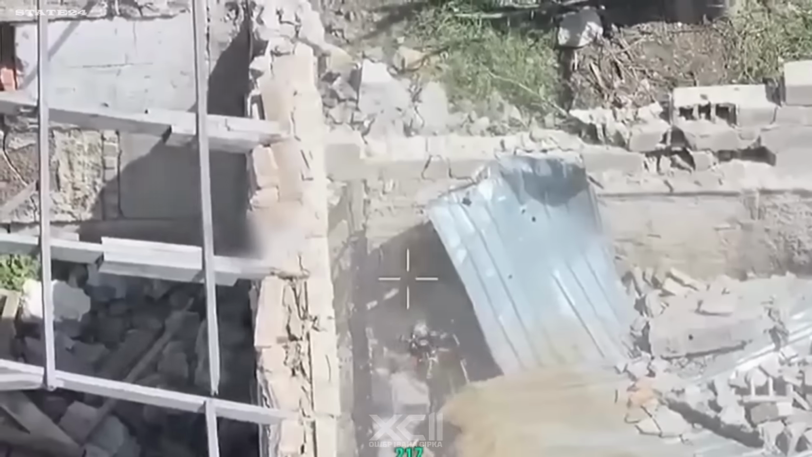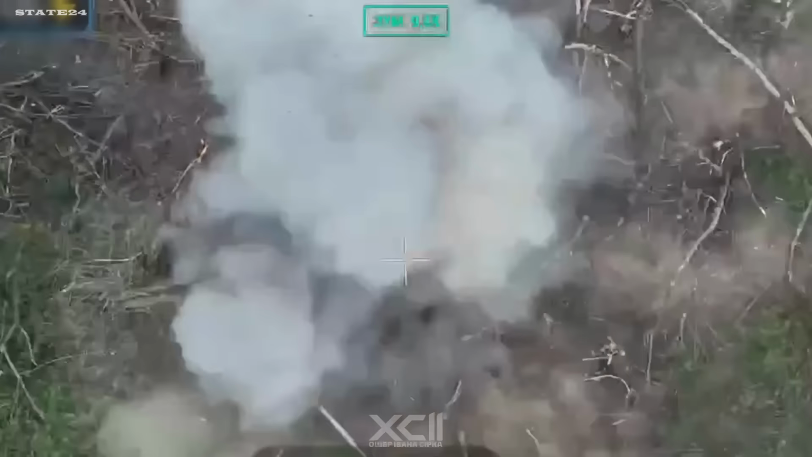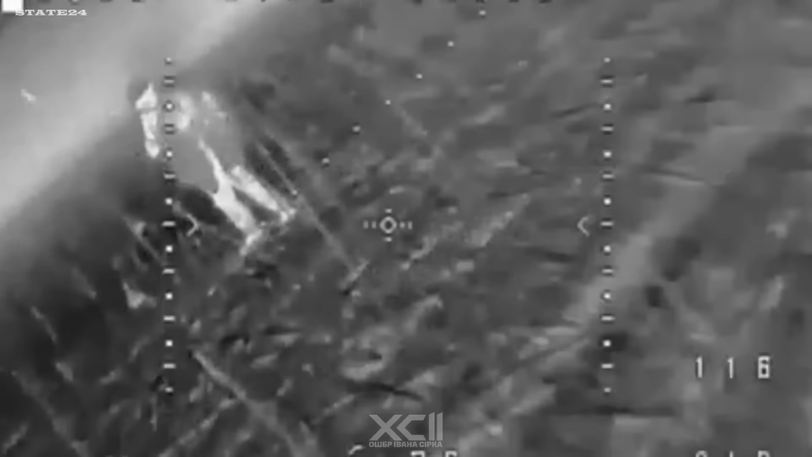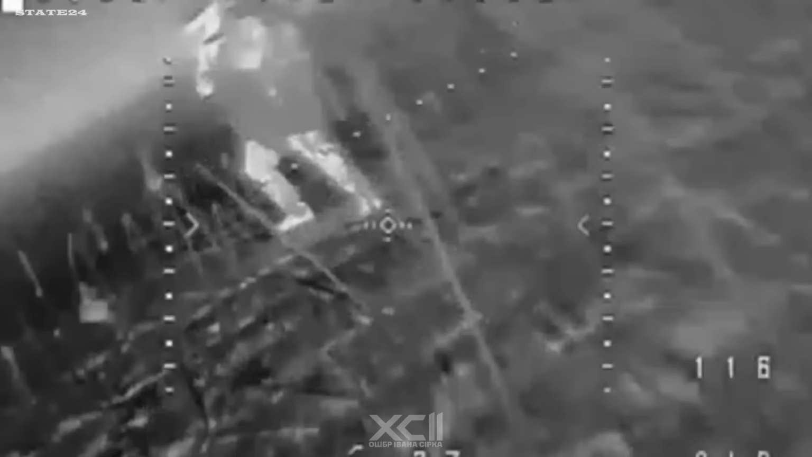FPV drones working around the clock. No position is safe during the day. No darkness offers safety at night. No cover, whether it's steel, concrete, or forest, changes the outcome when the drone is already tracking. When neither day nor night, neither cover nor concealment offers protection, what option does Russian infantry actually have left?